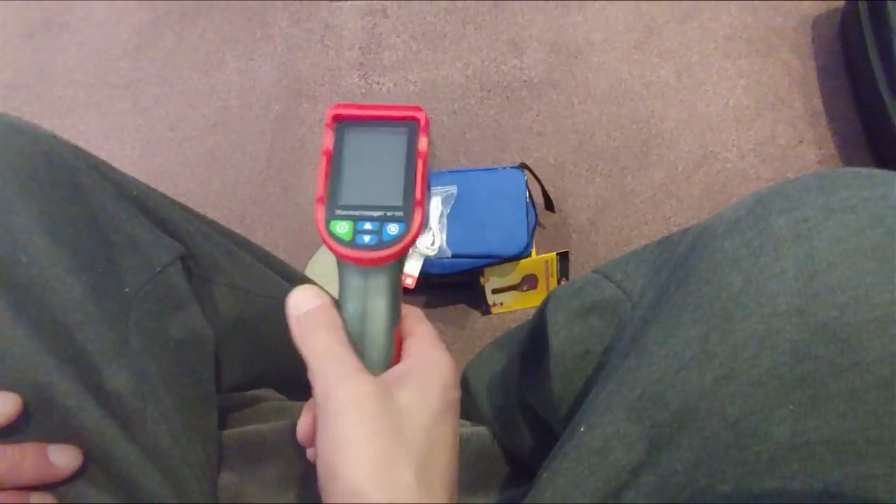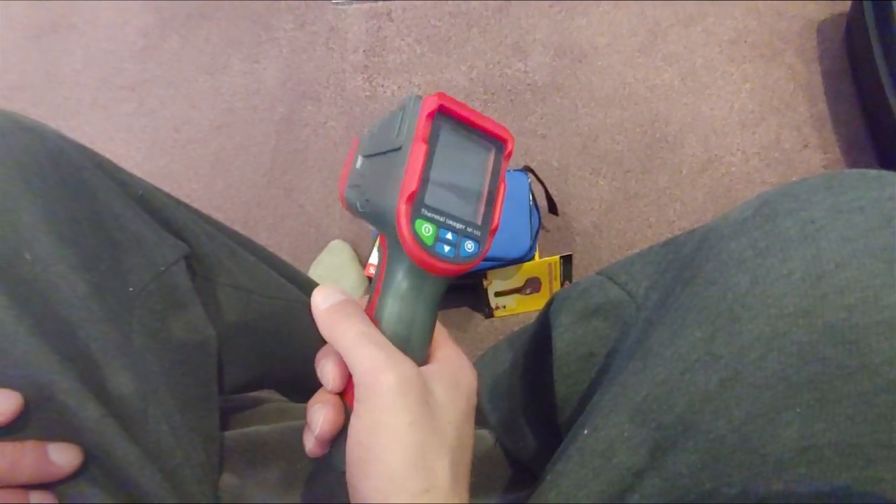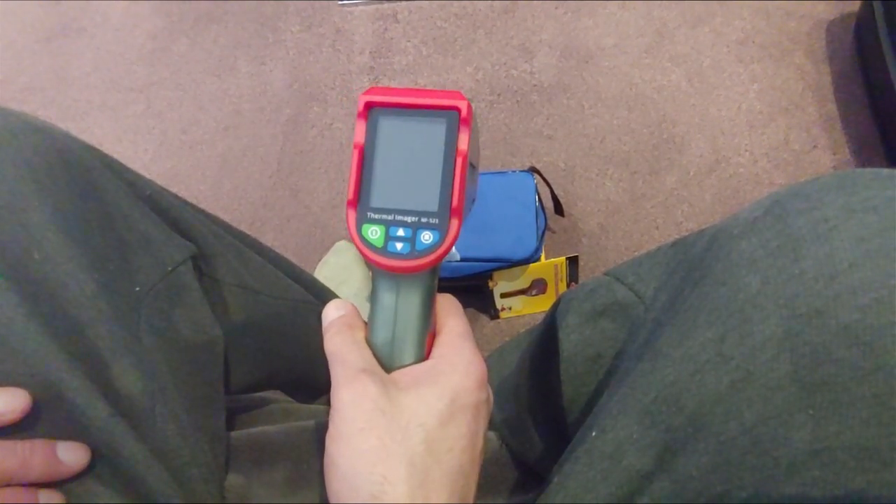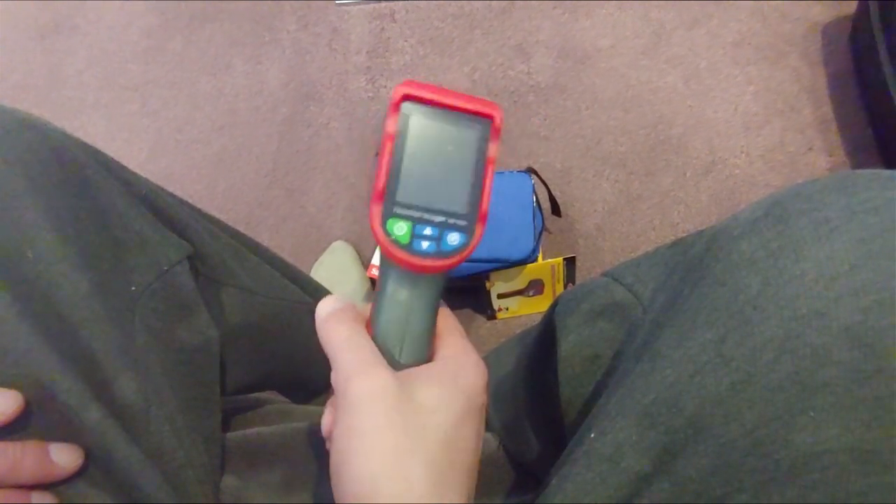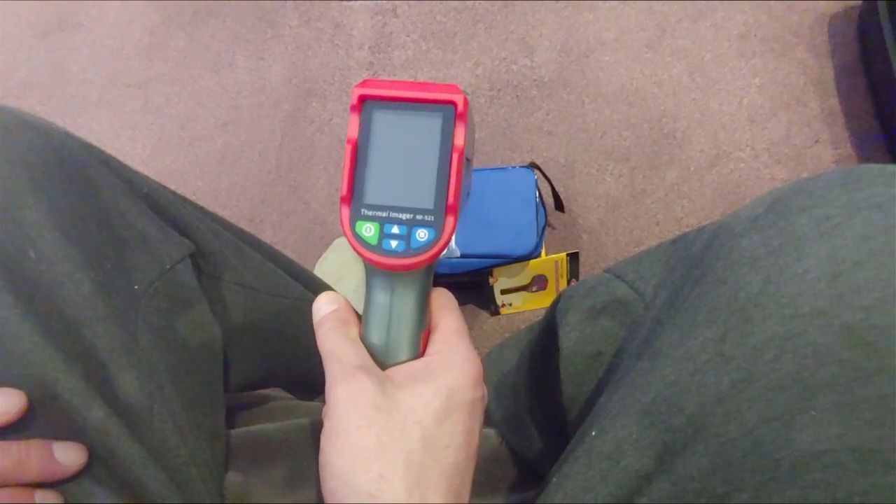So basically it's similar to a camera, but it builds the image and shows it via heat. So basically different objects that are different temperature will show different colour. So basically it's a visual display of the heat of everything which you're seeing.